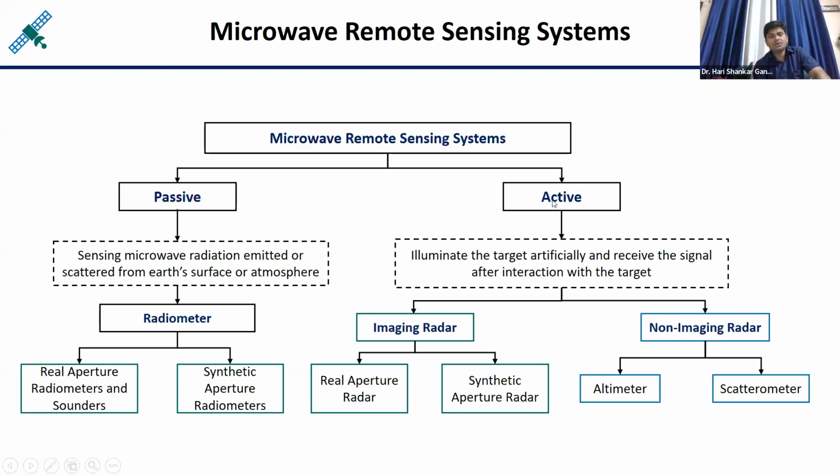In case of active microwave systems, these are the radars, and radars may be imaging radars and non-imaging radars. Examples of non-imaging radars are the altimeters and the scatterometers. They are not directly taking pictures; they are observing only the attribute information over the Earth's surface. In the scatterometer, the scattering coefficients, the scattering properties, are measured. In altimeters, height variations are measured.